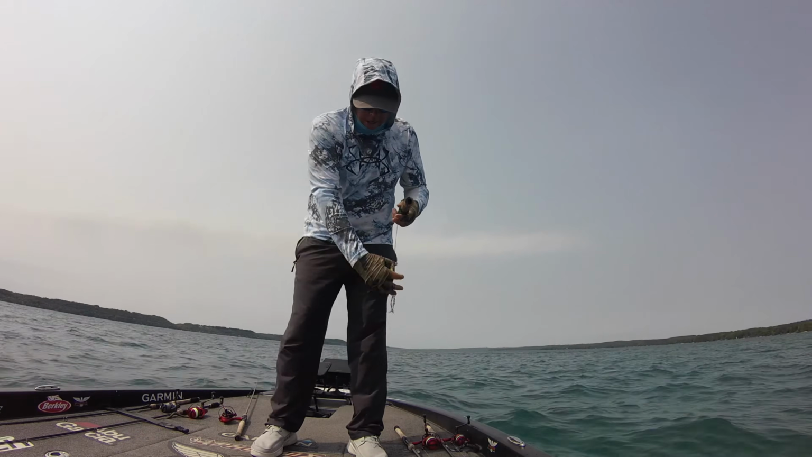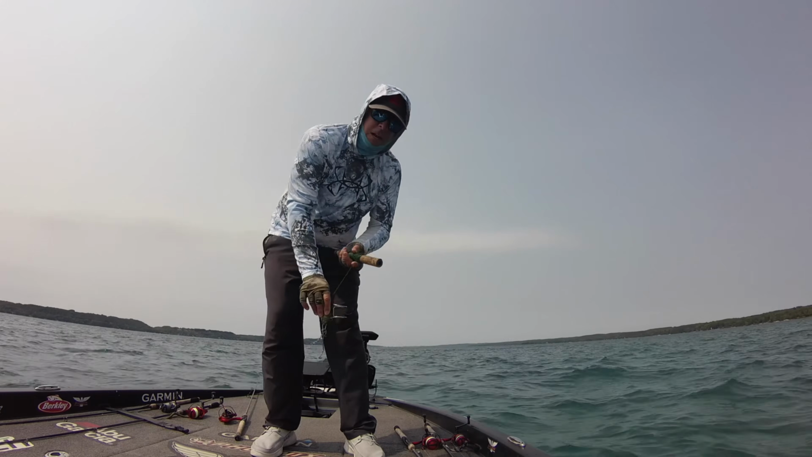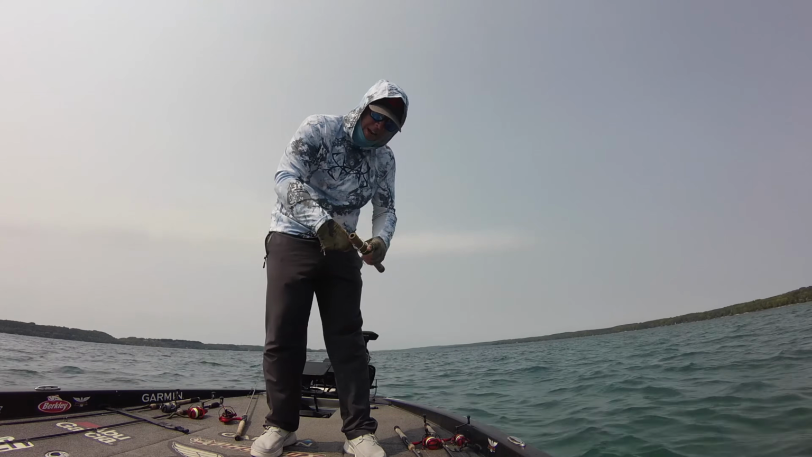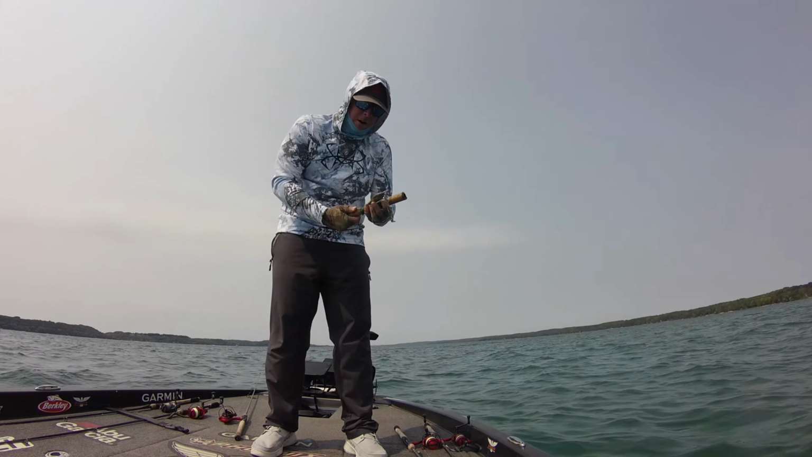That plug knocker is like 10 plus years old, 15 years old. Only thing in the boat that actually makes money, plug knocker.